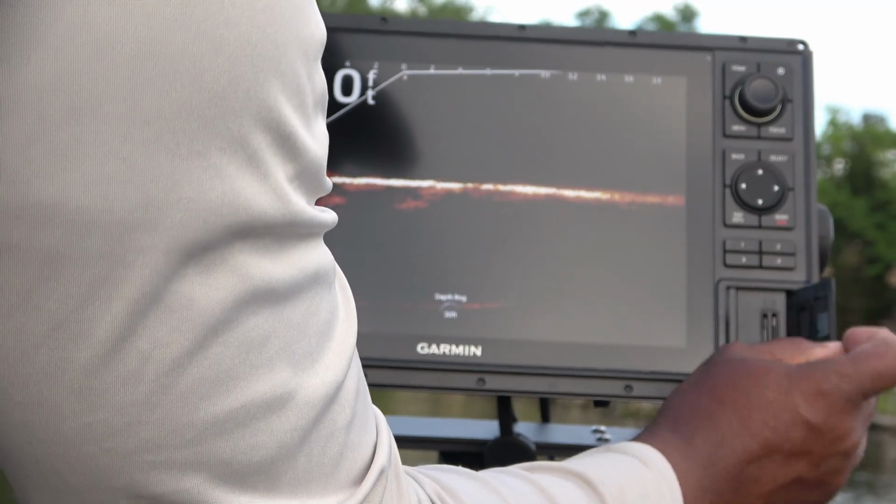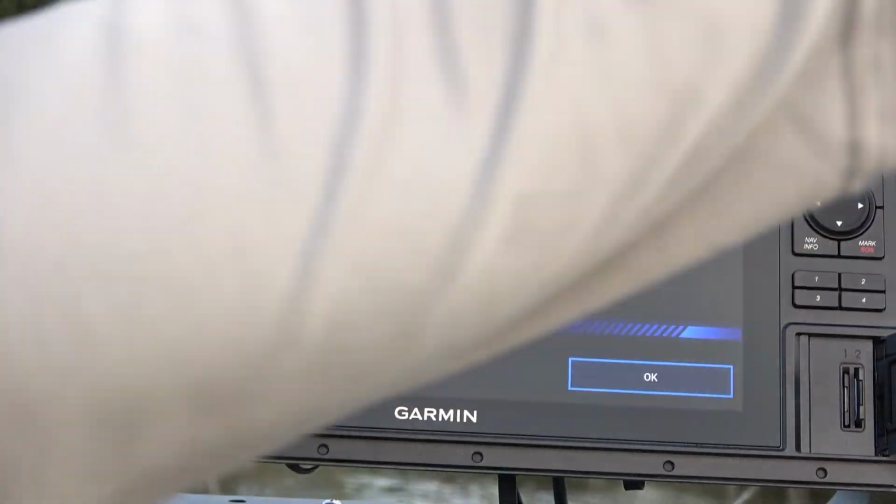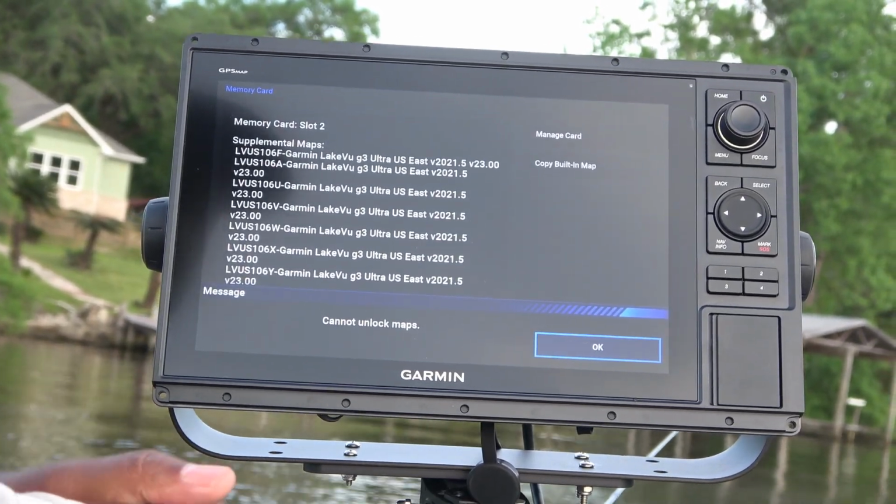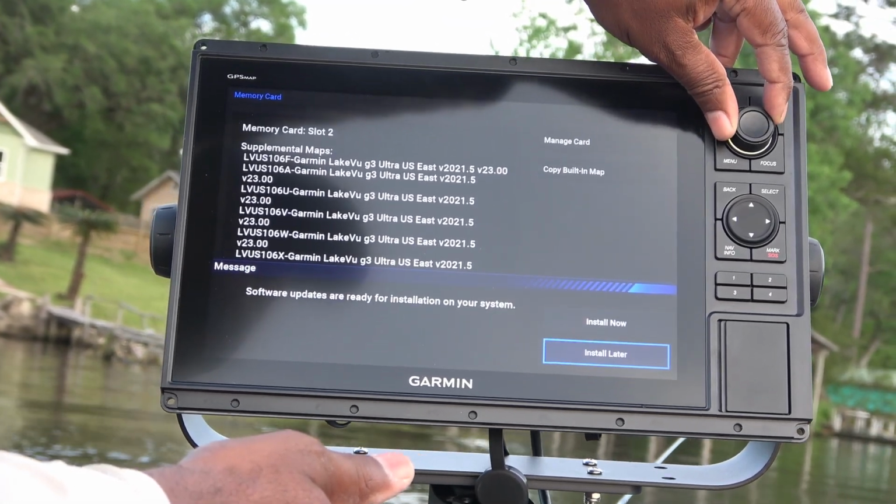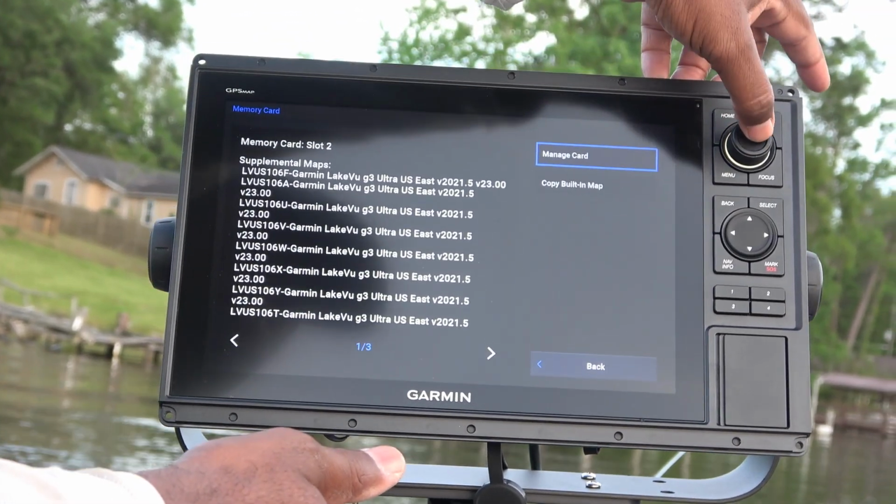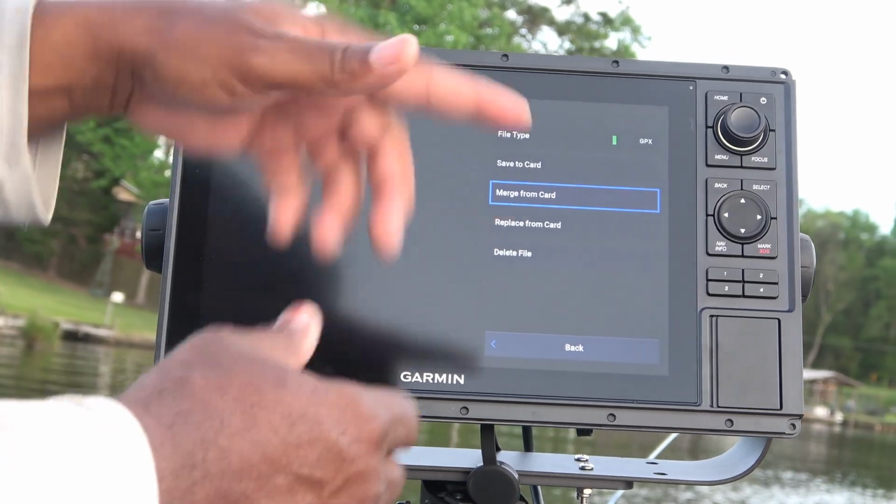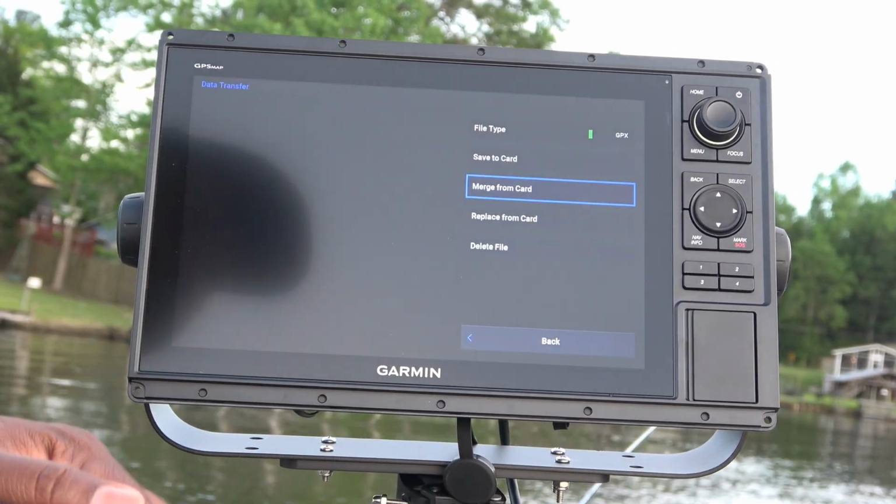So I'm just going to pop that card out a little bit. If you're out over water, be careful, don't shoot your lake card out into the lake. Okay, now it's saying it cannot unlock maps. I'm going to click OK, and then I'm going to use my dial here, and I'm going to say install later, and I want to manage this card. Now I want to go down until it says merge from card. You don't want to place what's from the card. You want to merge if you already have some coordinates or some information on there and you're just adding to it. So I'm going to merge from card.